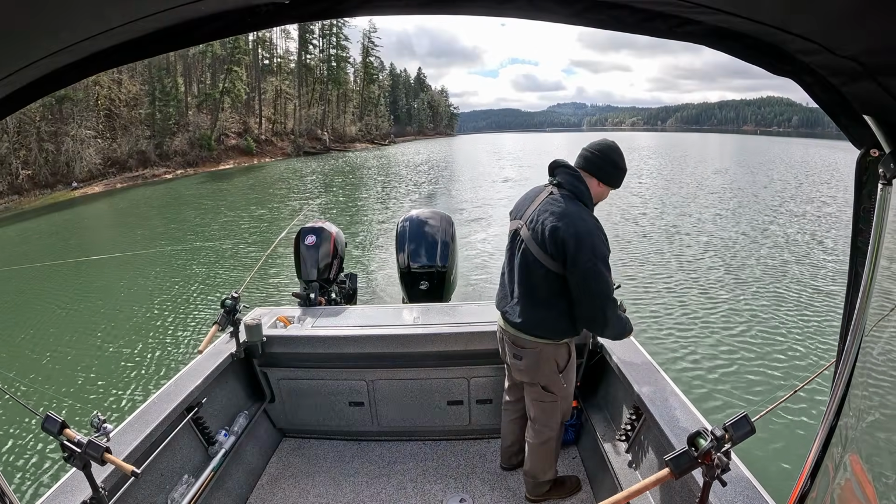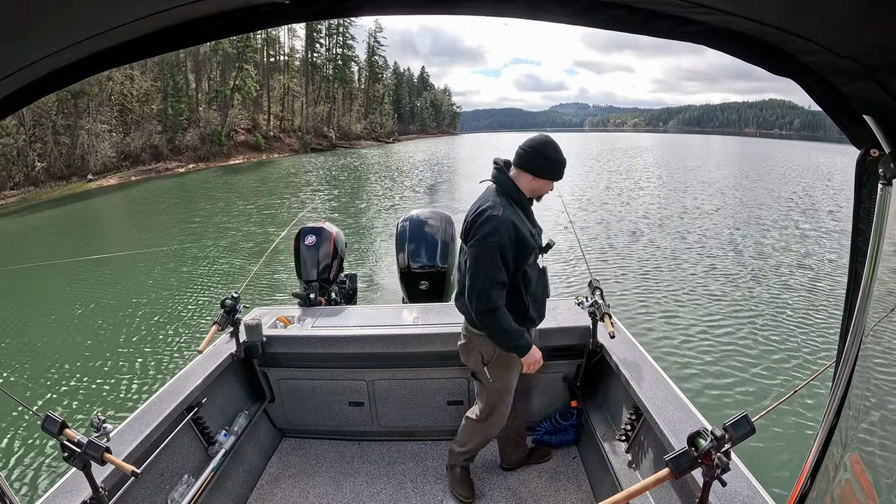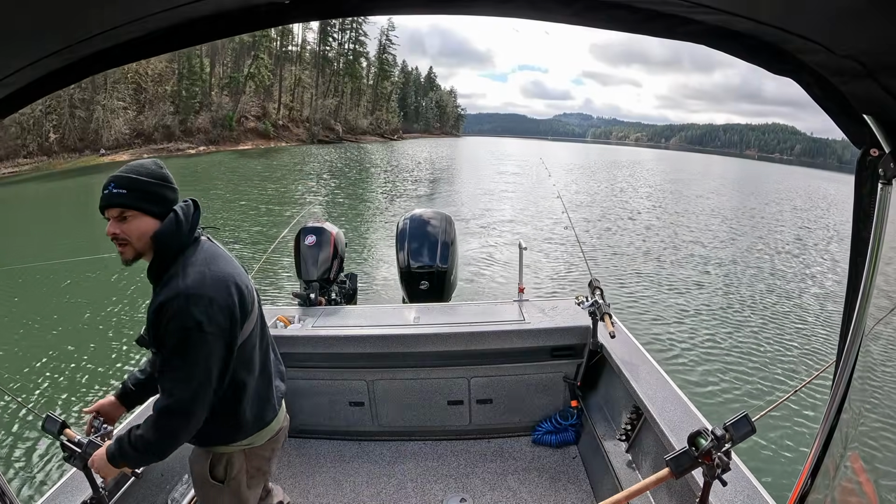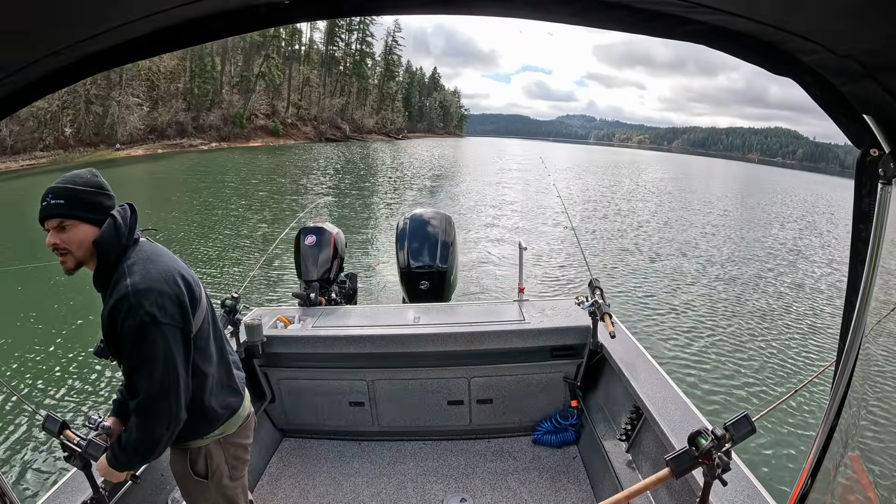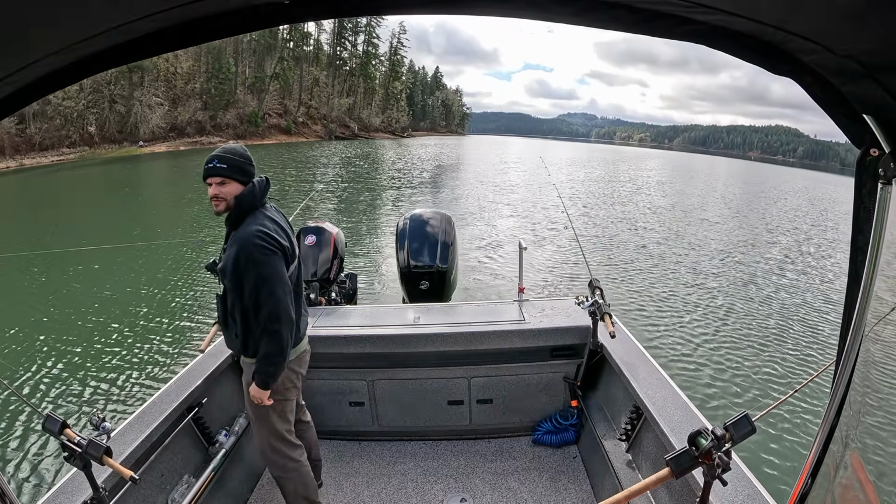Well, you know, buddy, what we're gonna do? What? That first fish we just hooked was on a rooster tail about 100 feet off the back of the boat. Long lining. How'd that fish fight?